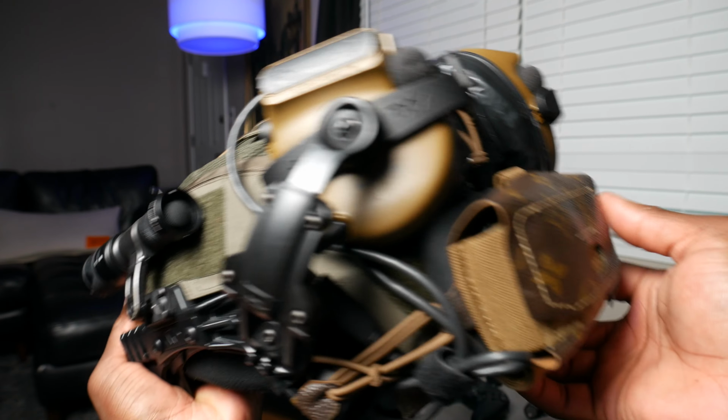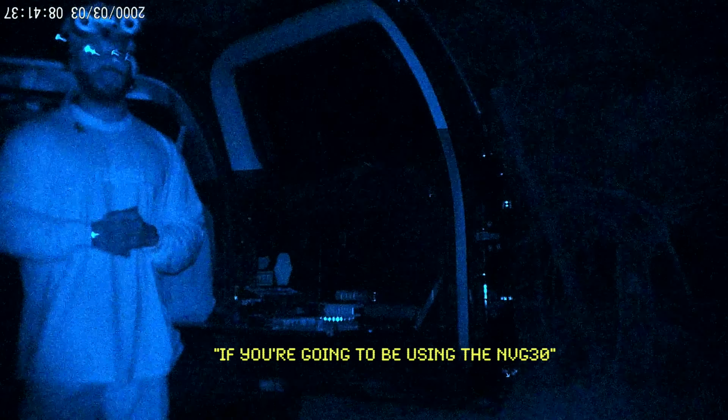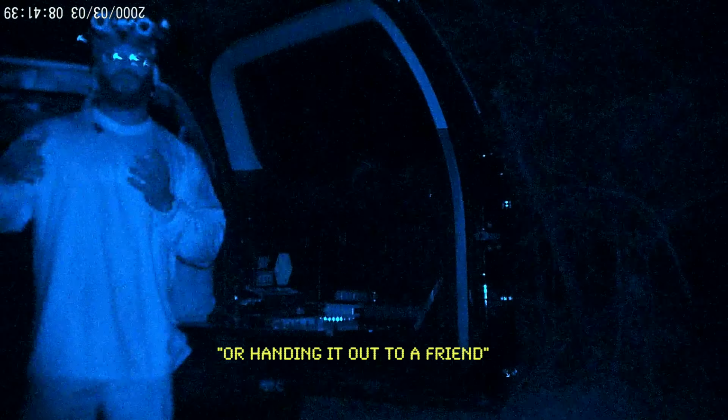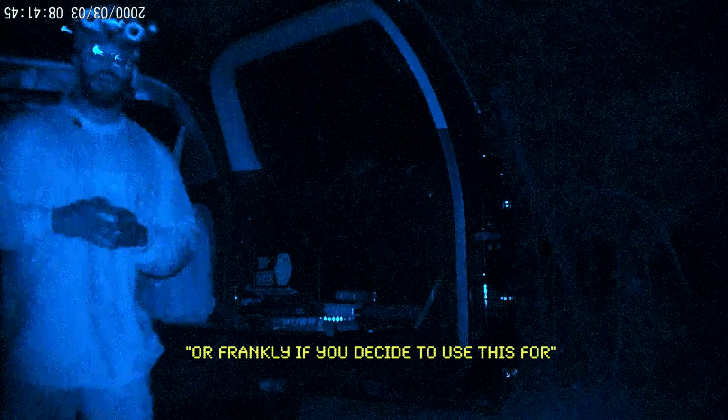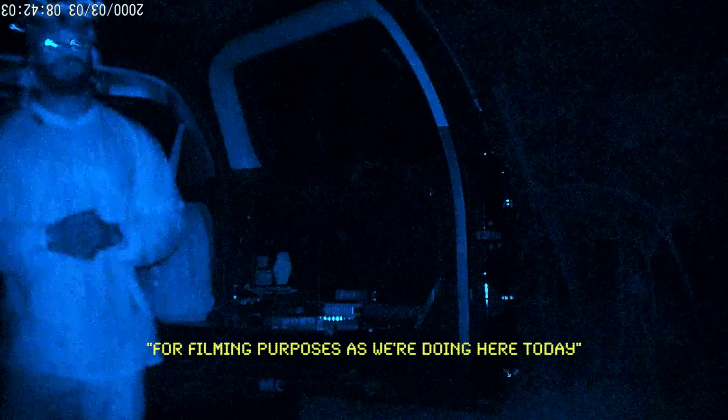So I've got my nods, and this hopefully paints a somewhat realistic picture of what you can expect if you are going to be using the NVG30 or handing it out to a friend, or frankly, a plane flying overhead, or if you decide that you'd like to use this for filming purposes, as we're doing here today. So again, we're going to take this down to the berm, and we're going to get some shots off here.